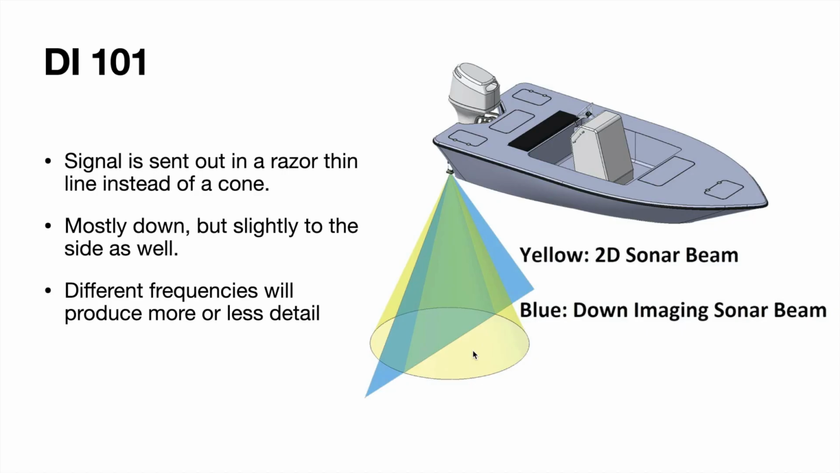So your biggest difference from 2D sonar is the shape of the beam. In 2D sonar, as I talked about in some of my previous videos, you have a cone like this yellow one here. It's going to change diameter based on depth. That's going to change the detail, things of that nature. I know in my 2D video I used the analogy that the cone is kind of like a flashlight beam shining down, and what's illuminated is what's being scanned. Well, with your down imaging, just think of this shape of the beam, but it's razor thin with the light, and that's what's going to help you get a little bit better picture compared to 2D sonar.